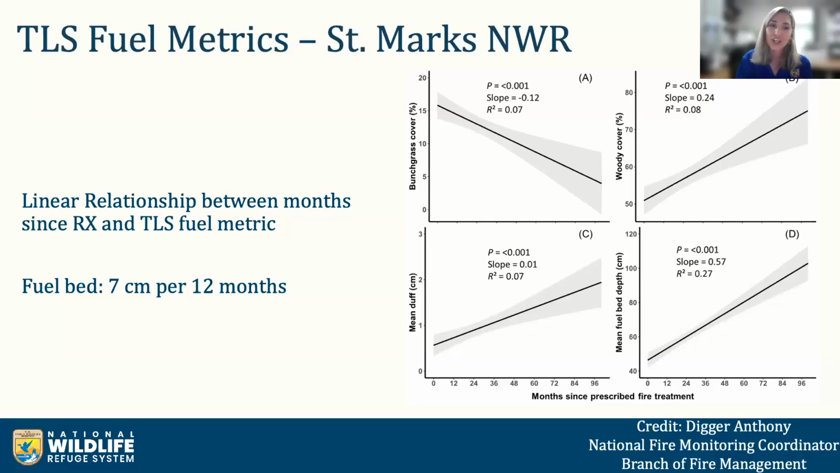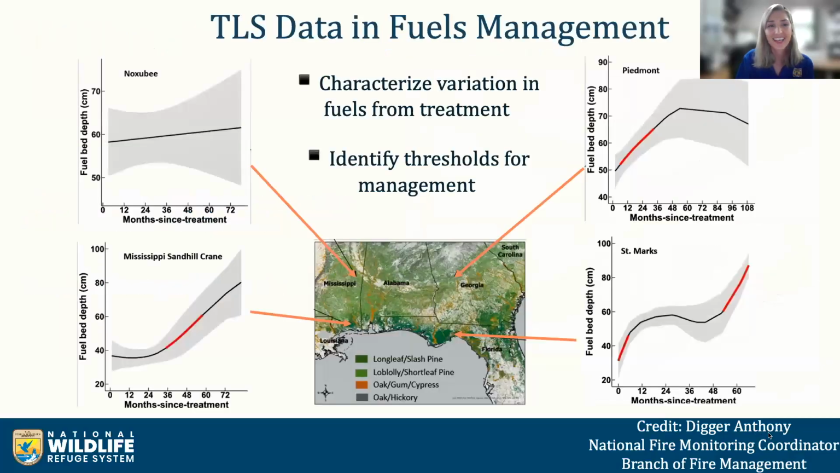And then full disclosure, these results are a bit outdated. We are currently working on that GIS dashboard from the earlier slide to update them. And then the next steps will also be habitat delineation. And then these are obviously different models, and they highlight how different fuel bed conditions change over time, spatially at different refuges in the Southeast.